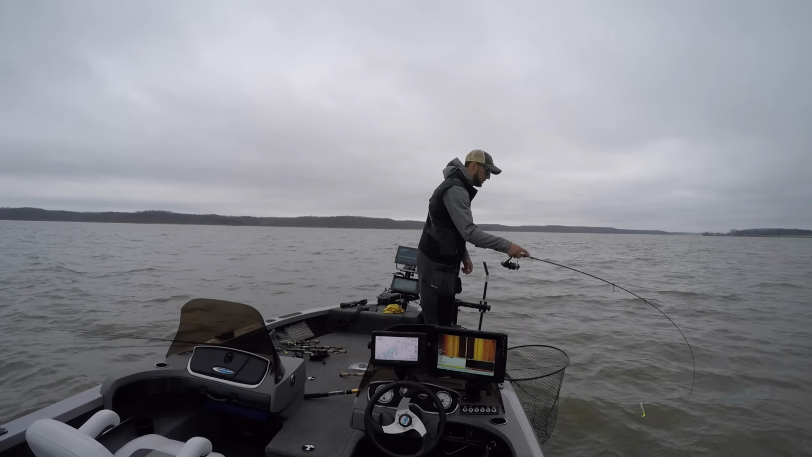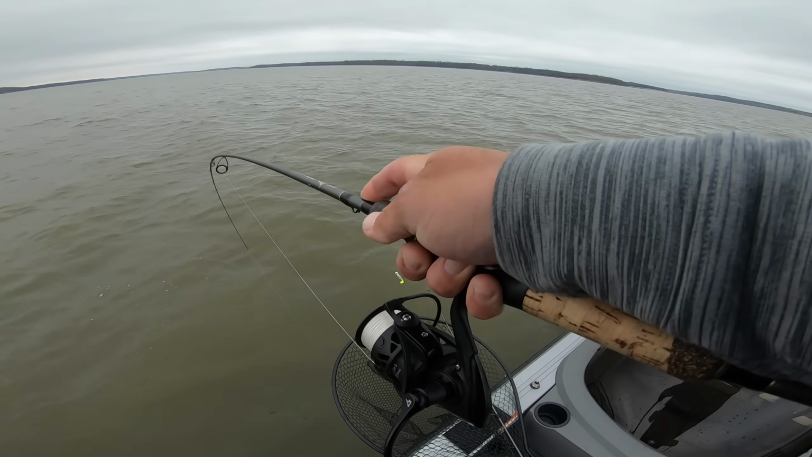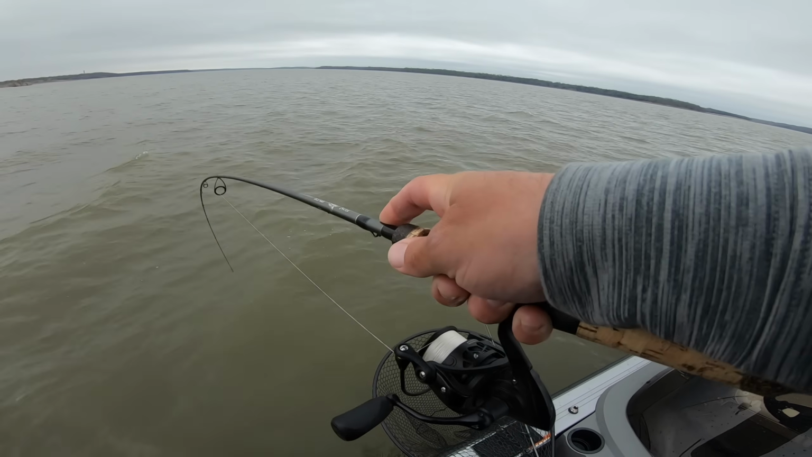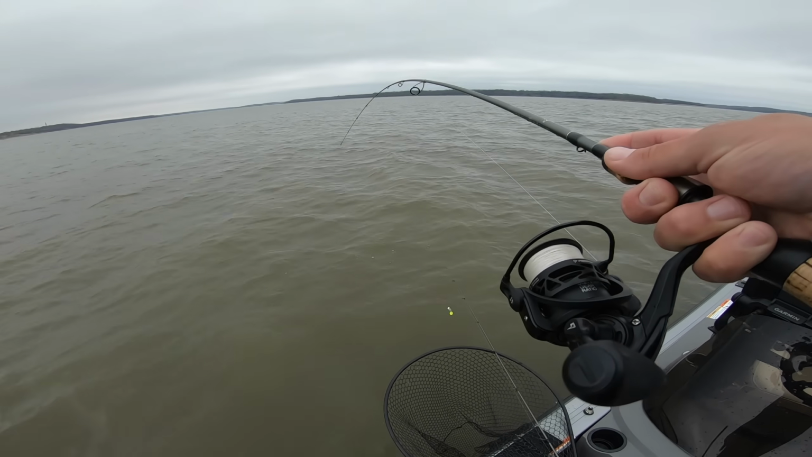Big one. So when I fish a jig wrap, this is a 7.3 medium light, but I like the 3000 size Carbon X because it's got a bigger arbor on the spool, so that line just shoots right off when I'm trying to get a bait down deep to a fish. So definitely recommend the 3000 size for that.